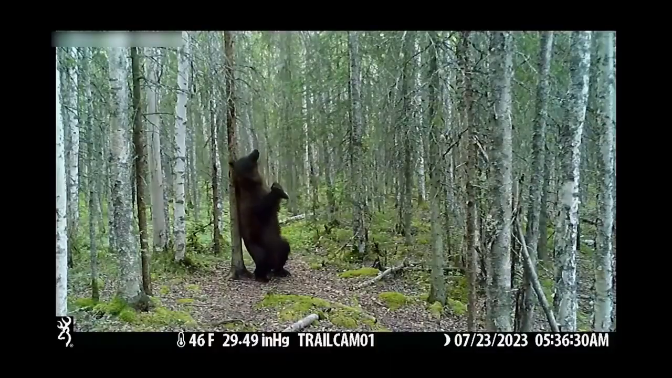Every year bears come and mark that tree, scent mark that tree, including cubs.